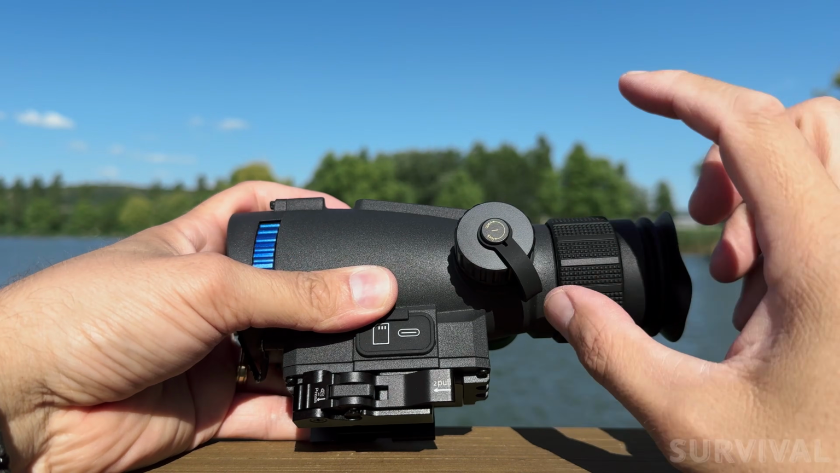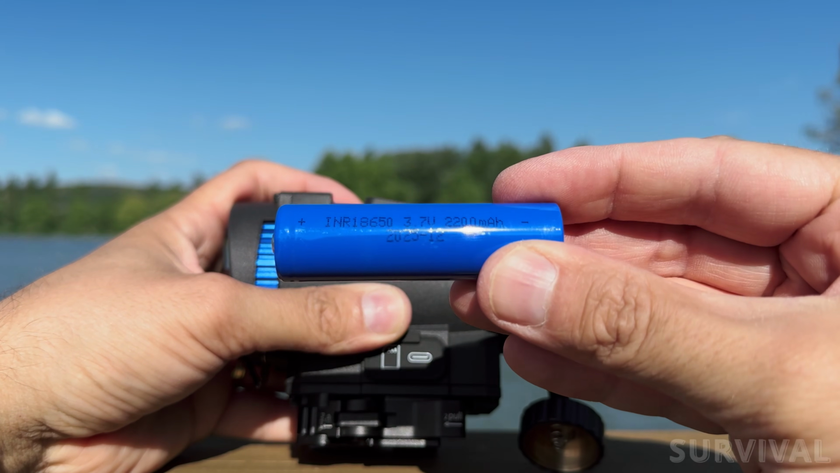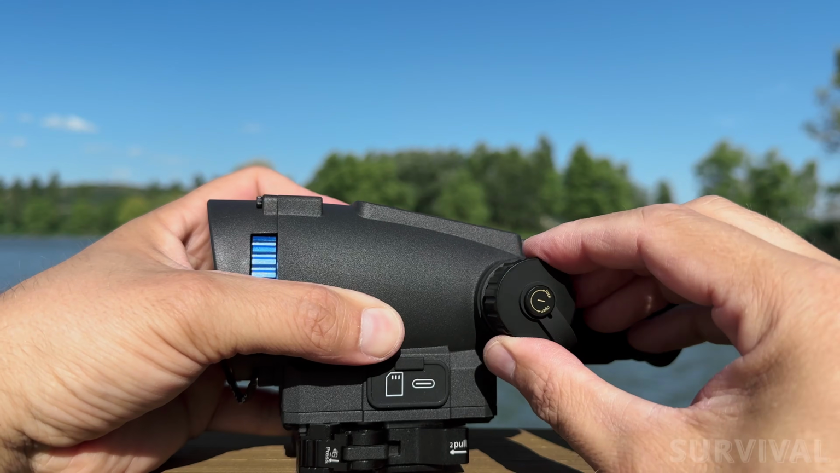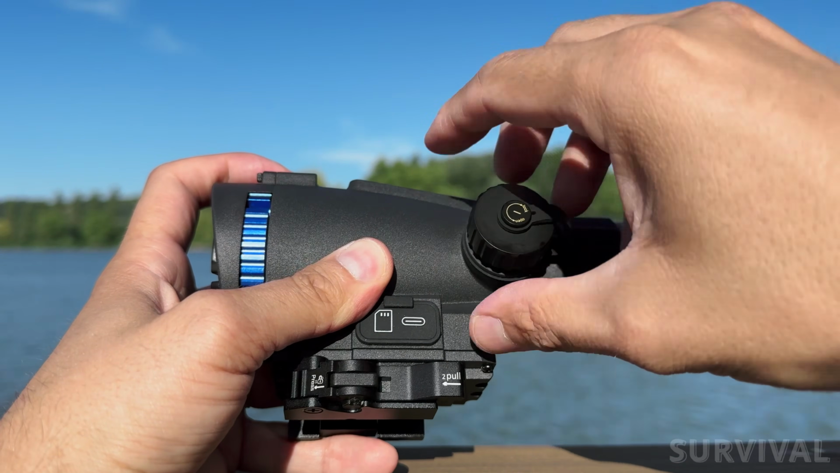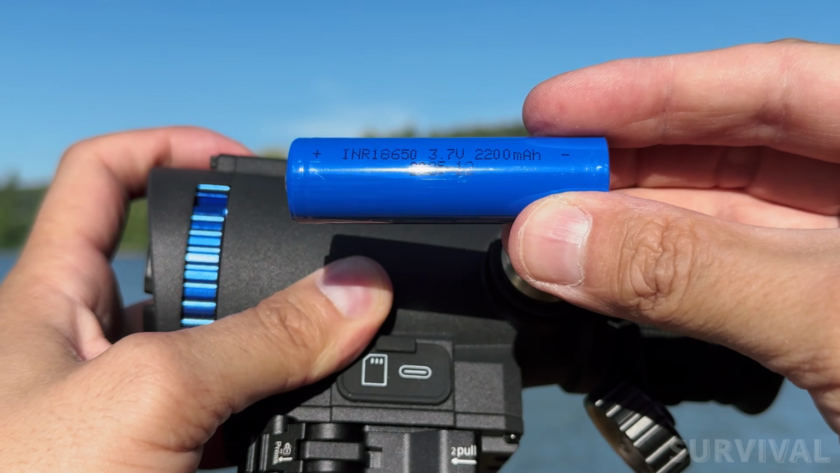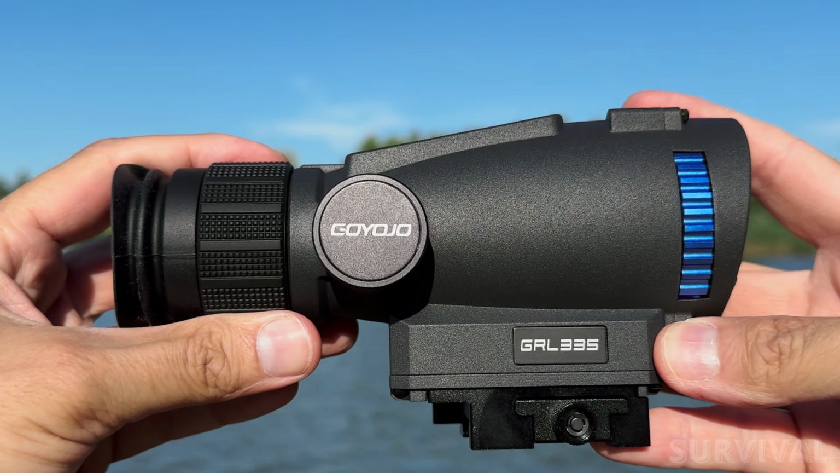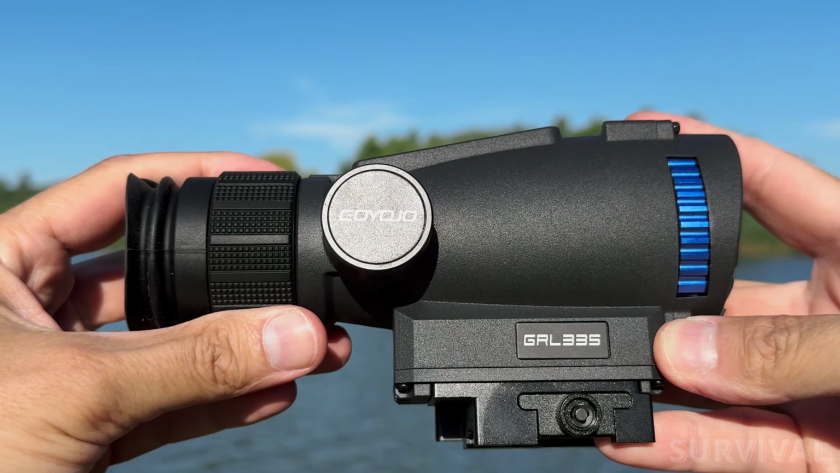Over on the sides, the battery compartment, it runs on the extremely common rechargeable 18650 lithium-ion battery that slides right through the center of the optic. That's a smart design decision because replacement batteries are inexpensive, widely available, and easy to carry in the field. When one battery runs out, swapping in another one only takes a few seconds. Depending on operating conditions, you can expect around 6 to 8 hours of runtime per charge. The optic is also fully purged, so it's waterproof, fog-proof, and shock-resistant, which is exactly what you'd expect from something that's designed to be used outdoors.